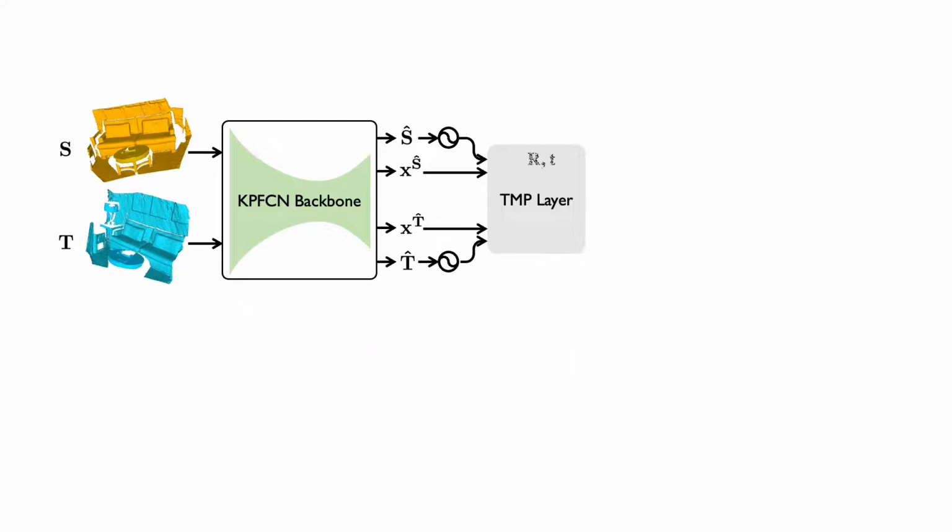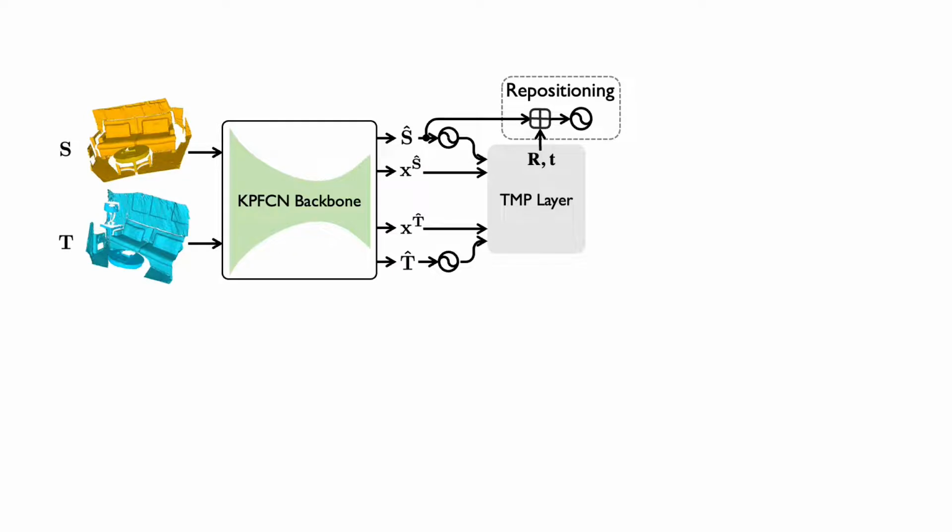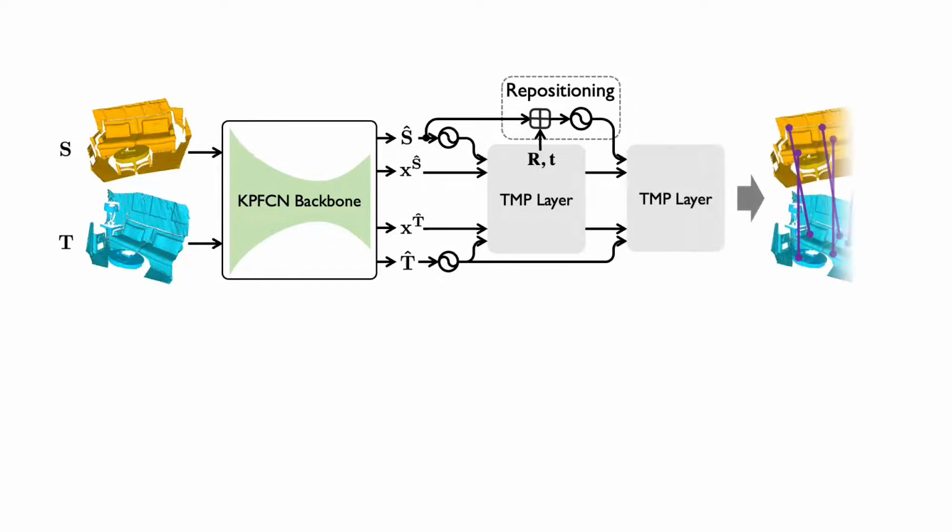With the estimated rotation and translation from the soft Procrustes layer, we update the positional encoding of the source point cloud. We call it repositioning. As shown in this example, repositioning pushes corresponding points closer in the position space, such that it better informs cross-attention. Given the updated positions and transformed features, we use the second TMP layer to predict the final matches.